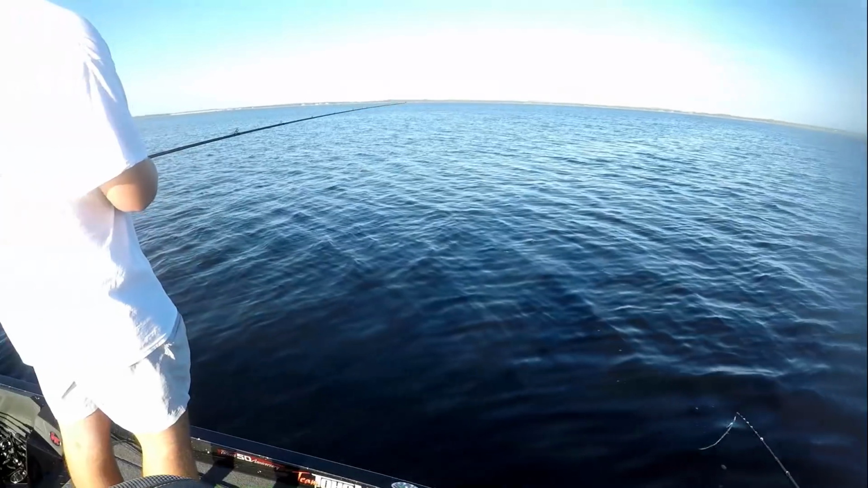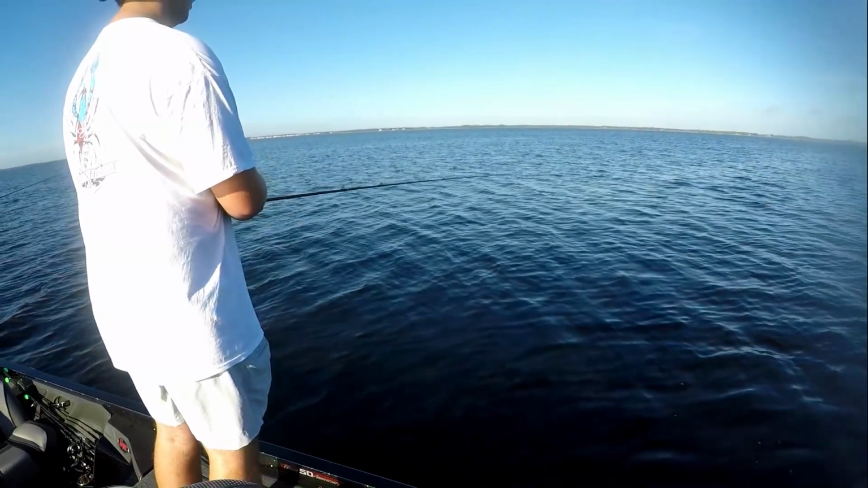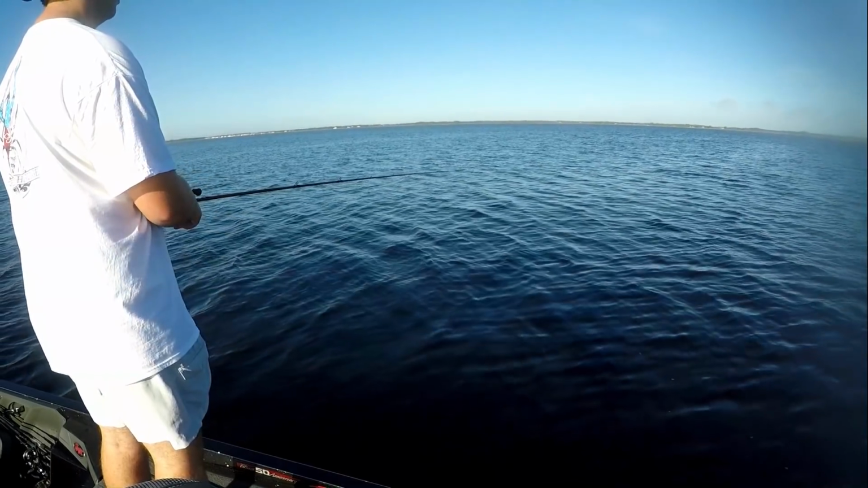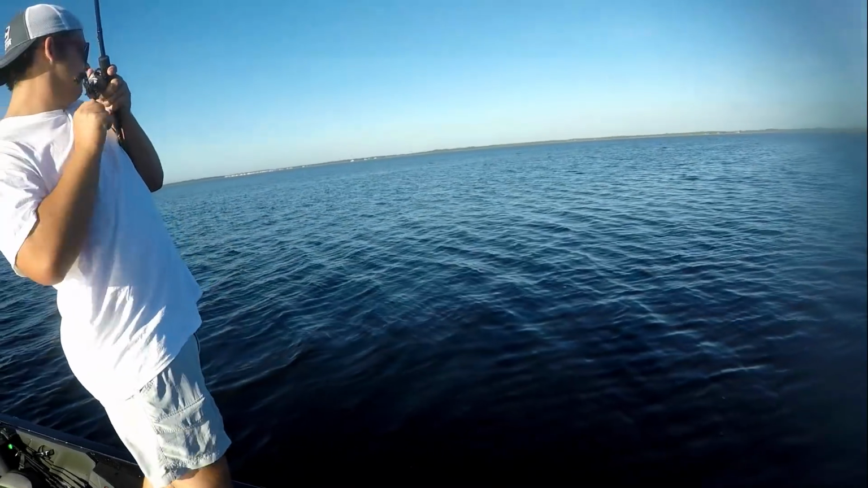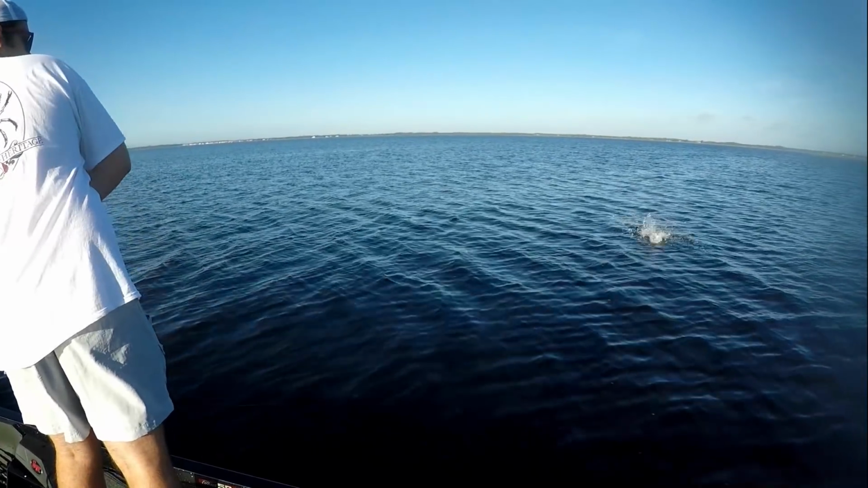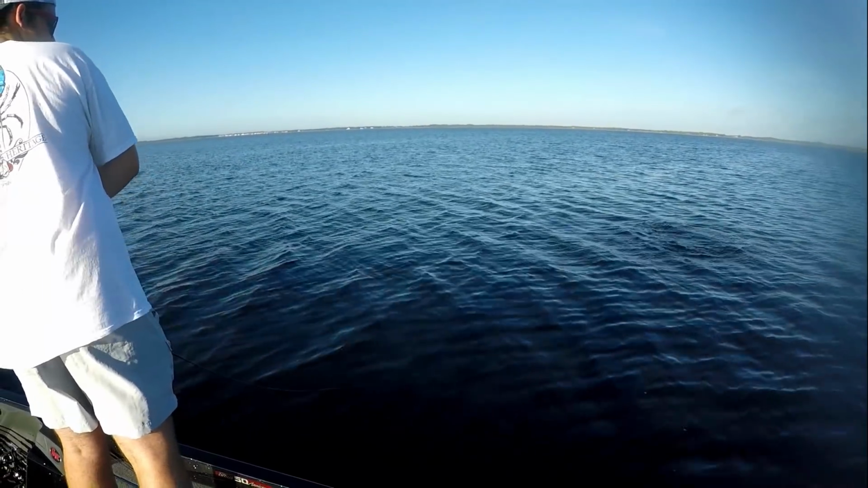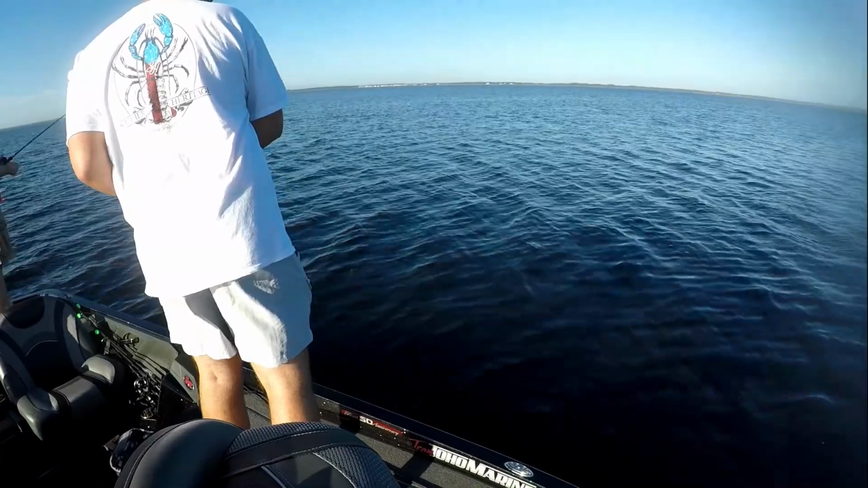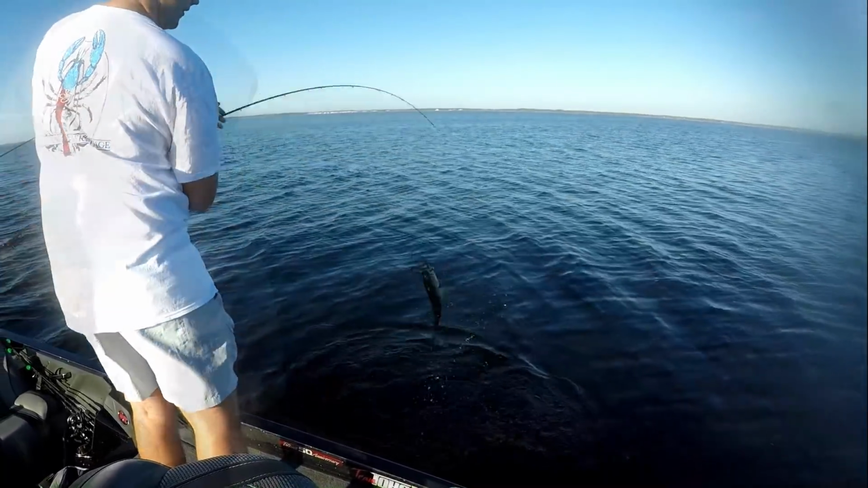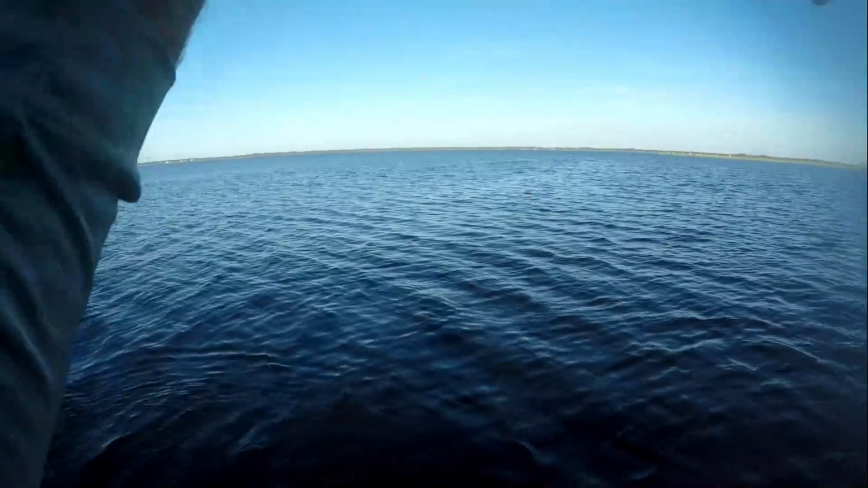Did it bite? Yeah, it's a good one. Yeah, he's swimming to the right. Got him. Better? Yeah. Small. Is that your first cast? Yeah. Might as well move. Cast on a new spot, and he catches one.